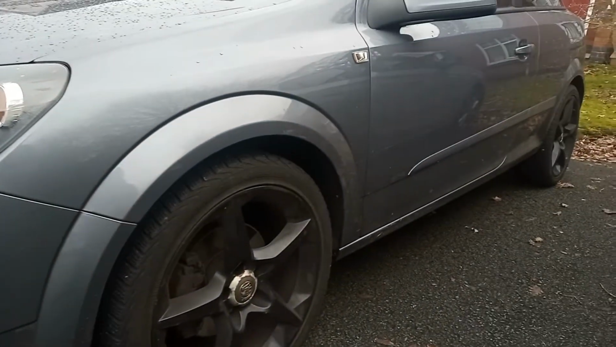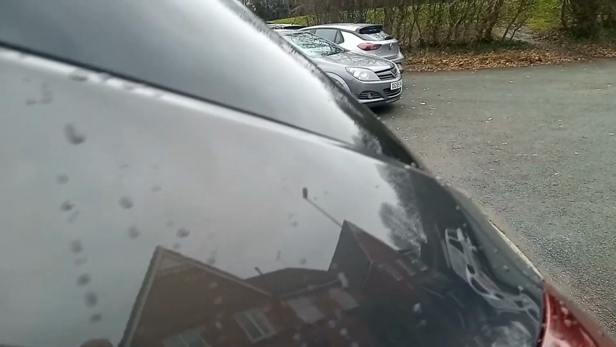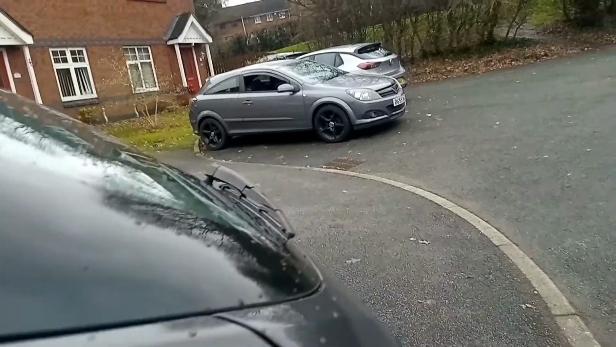So a mate of mine was selling their car soon, and the reason for that was because his partner wanted a quicker car. Now, this being a 1.4 petrol, it is not by any means the quickest.